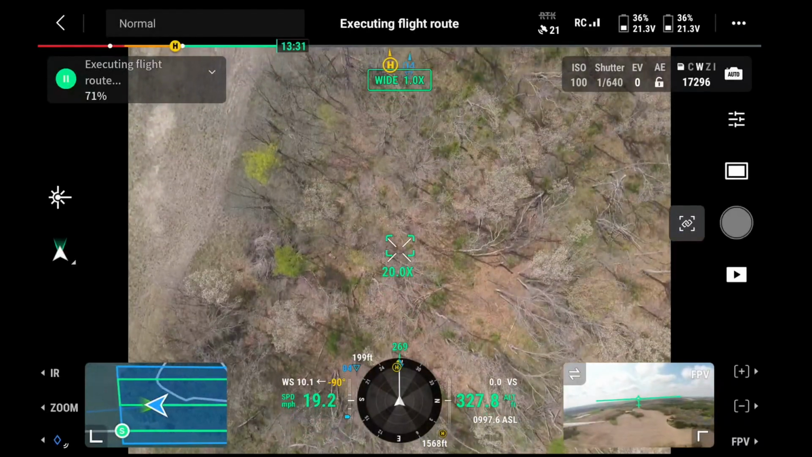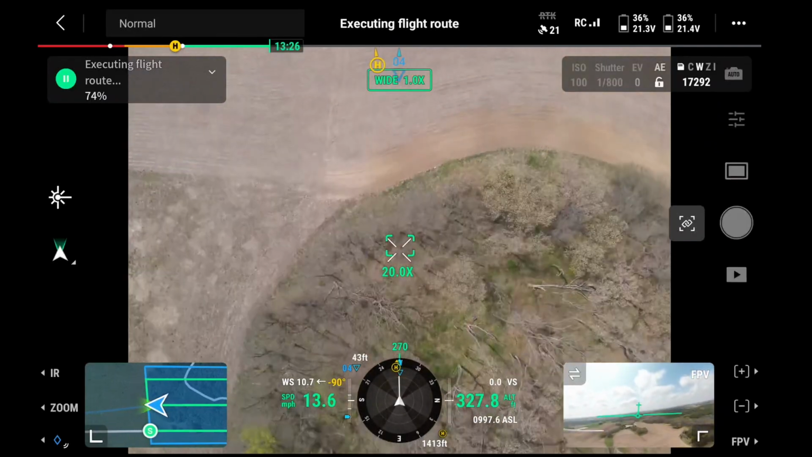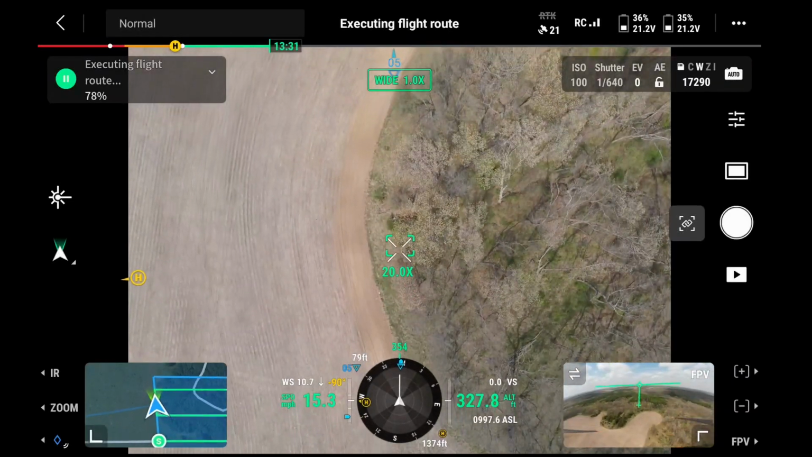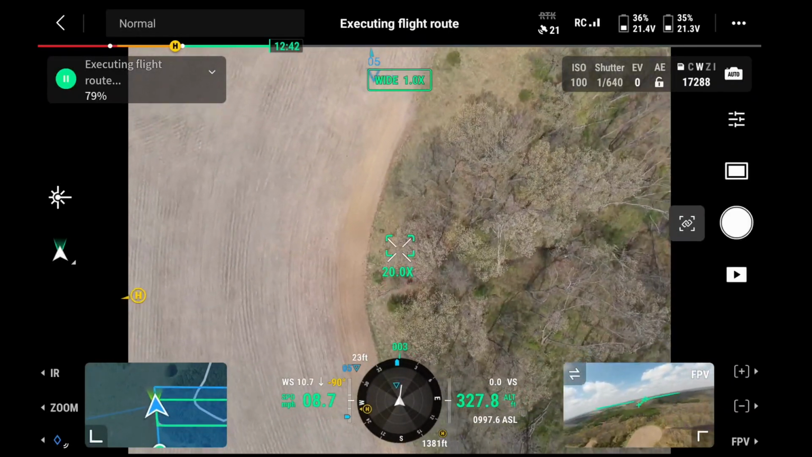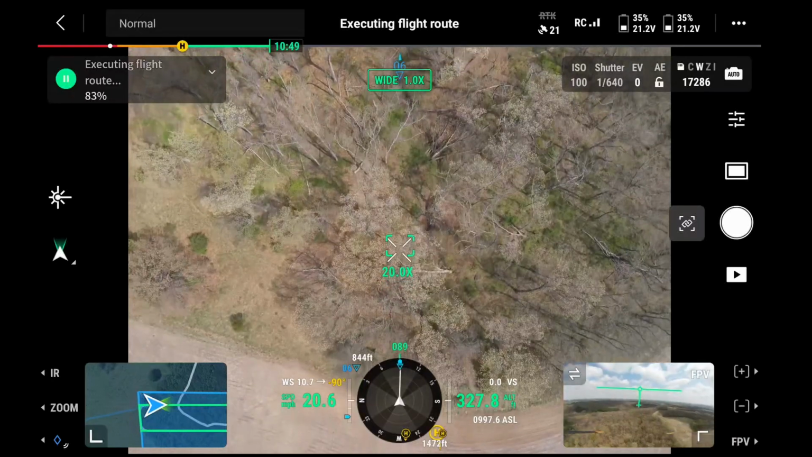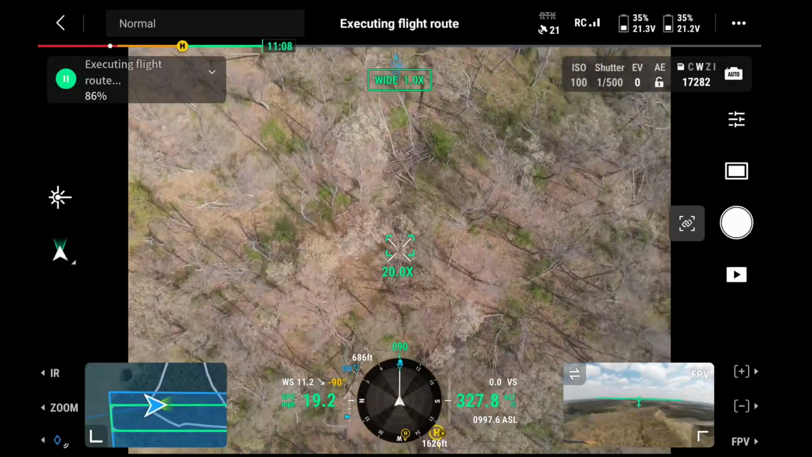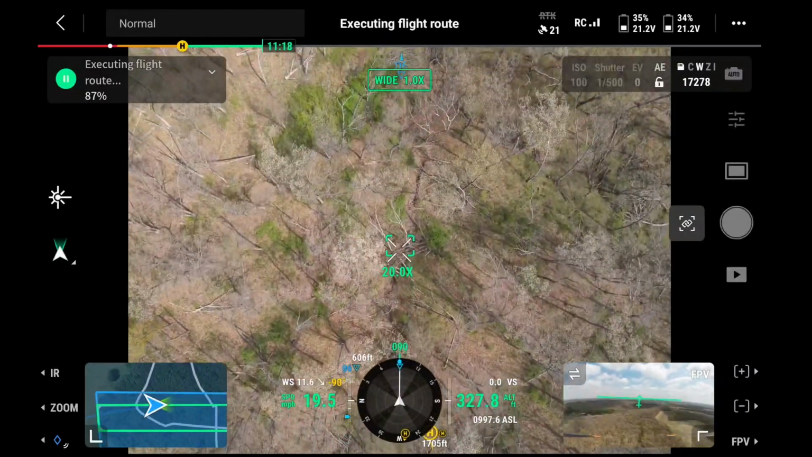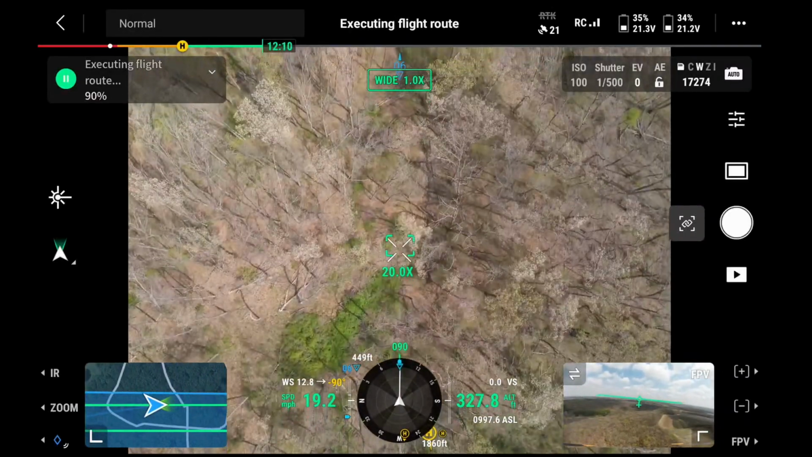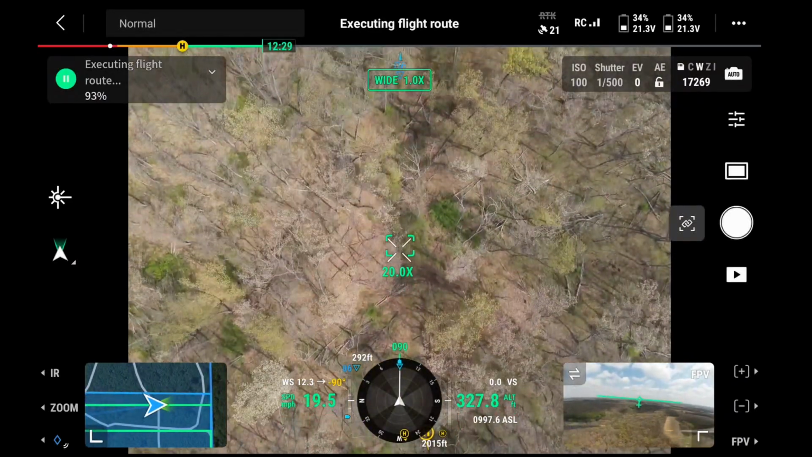So will they come as individual images, or does it get stitched together? It'll get stitched together. So what we do is we take this imagery back to the office, and we'll plug it into a software that'll actually stitch them all together. And then we'll send you a link, and it's a live link, so you can log in anytime and zoom in on whatever area you're looking to get a closer look at. The definition is high enough where we've literally seen deer in the imagery after we processed it.